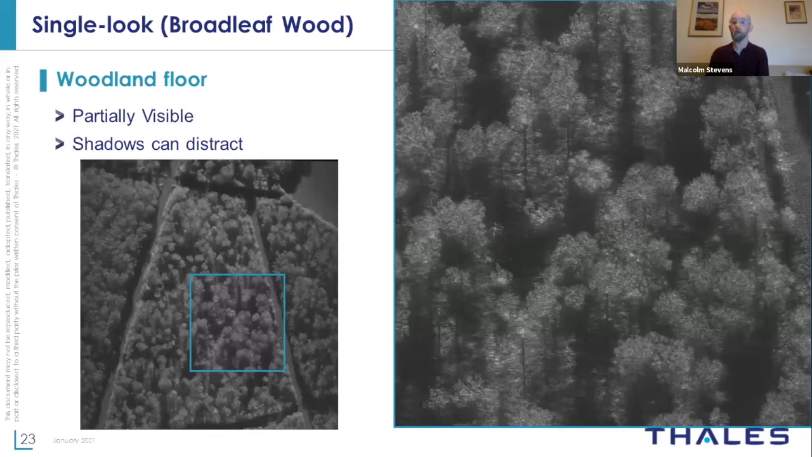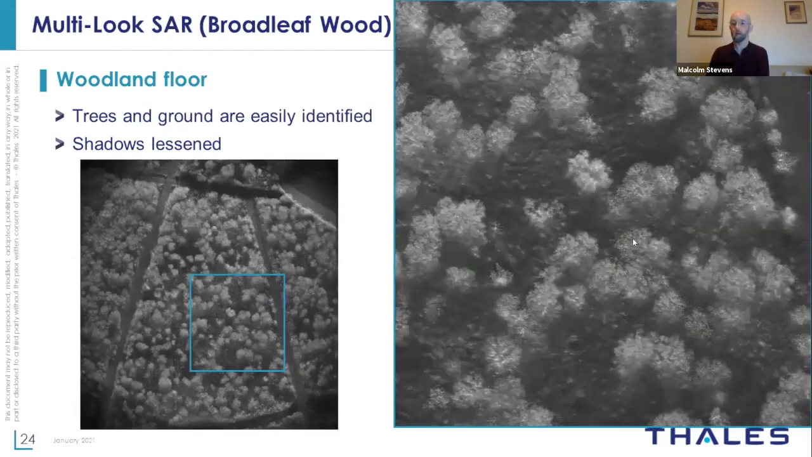So in a single look image, you see a lot of shadowing, and it can be at times challenging to work out, is this area here part of a tree or is it part of the ground? By collecting and putting all these images together, we're actually able to get fairly strong reflections from the tree canopy that's visible the whole time.